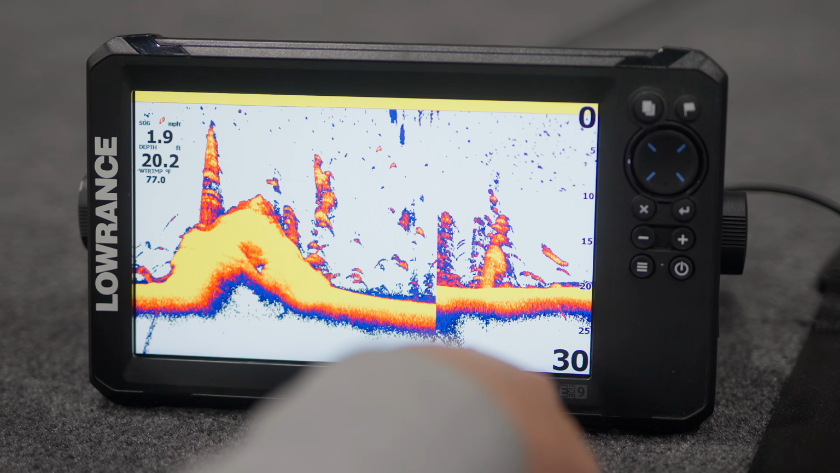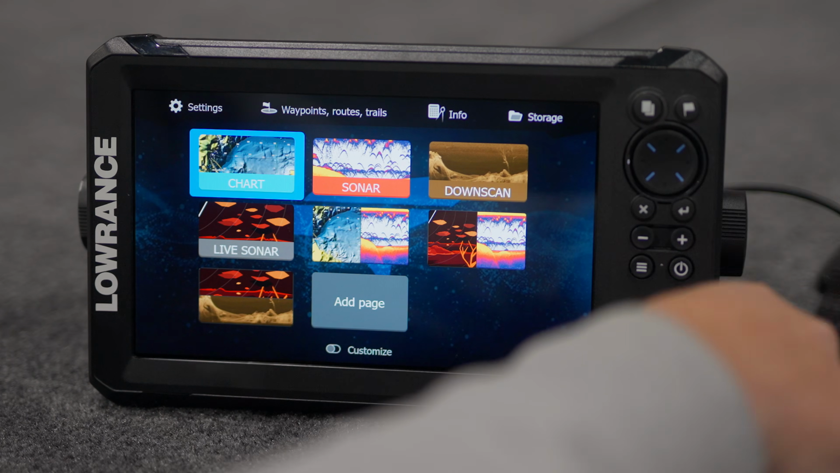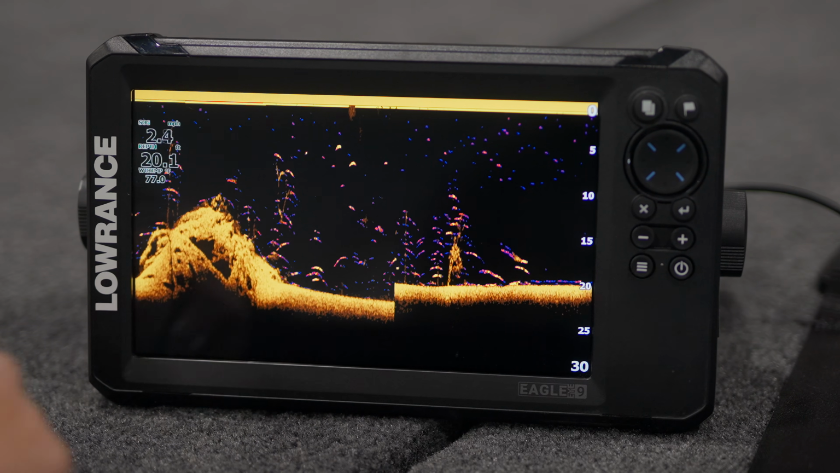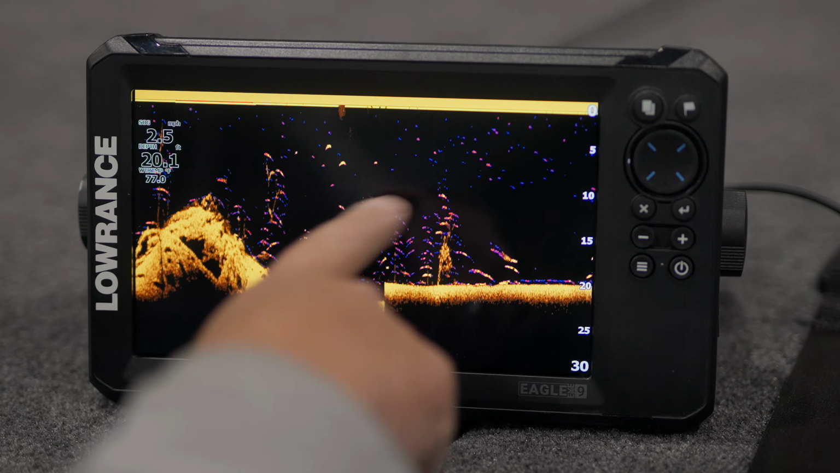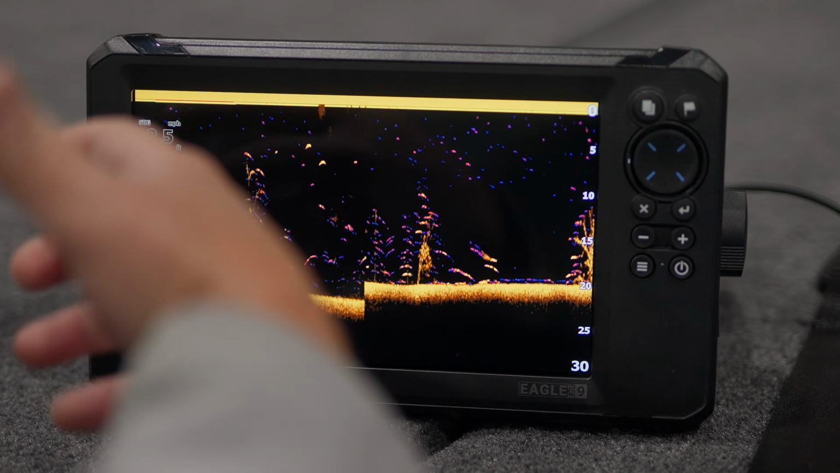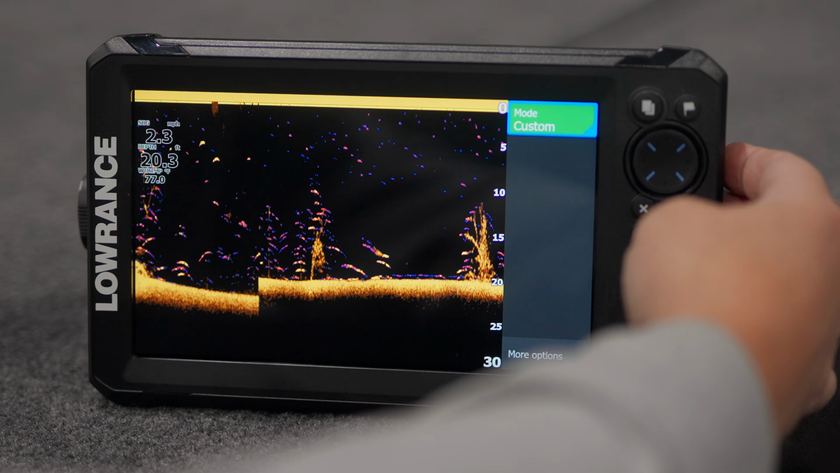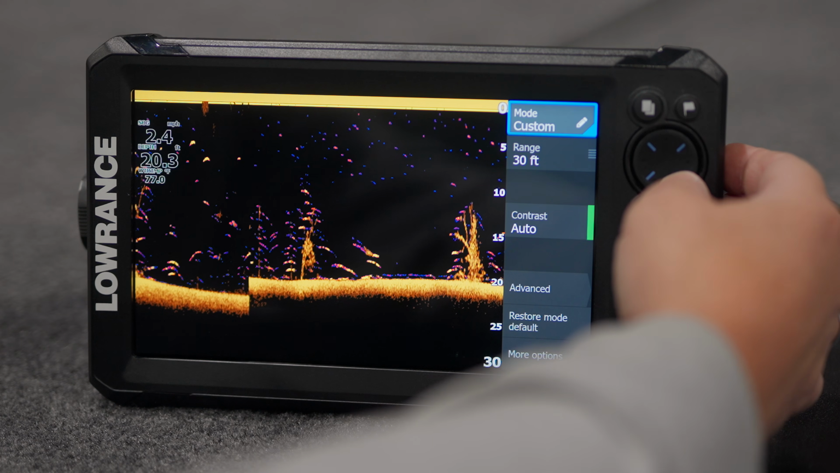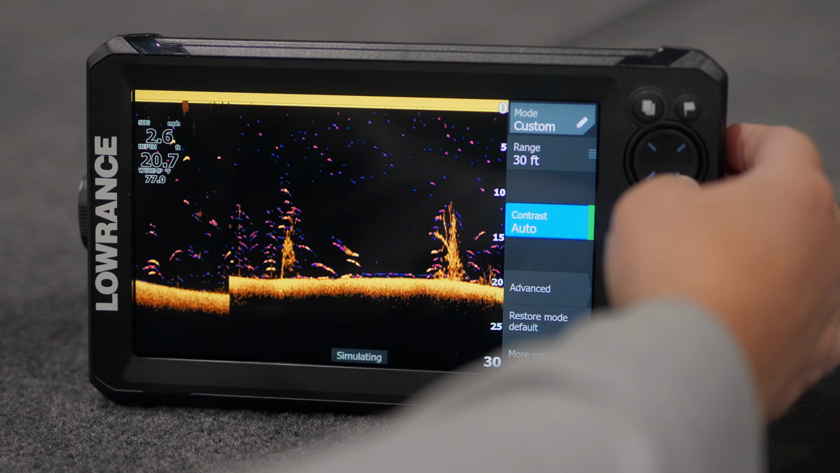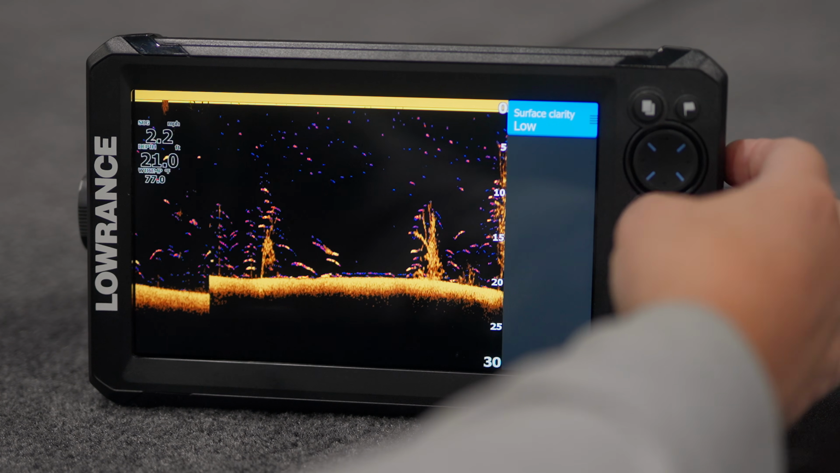Again, our depth is on this side. Really good picture. All of our overlays are here. Let's go into down scan. Let's check that out. So we've got the overlay down scan in 2D, the fish reveal on. Very good picture for your down scan. Let's go into our menus here. Again, it's in auto, or we can go to custom. That lets us change our contrast, our depth range. Again, the menus are going to be the same as your 2D.